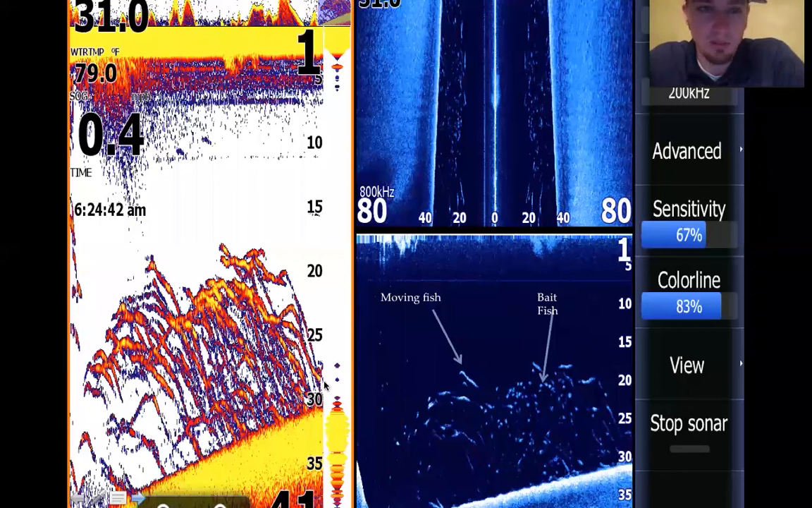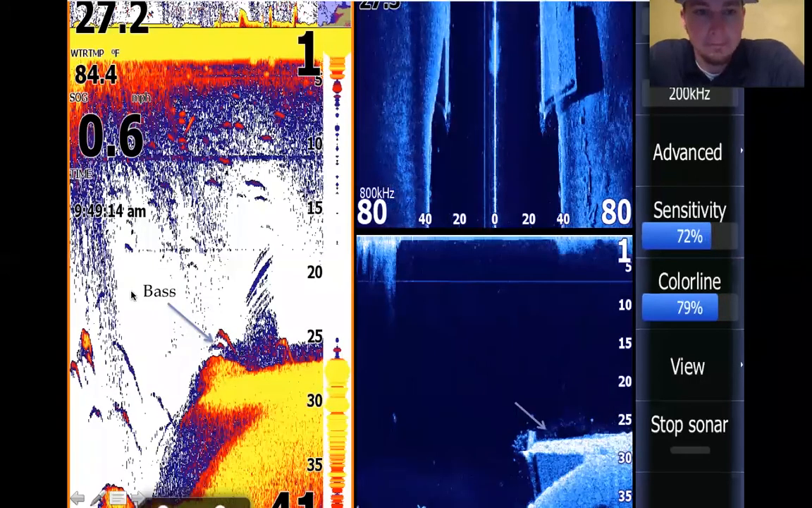This is a school of stripers I took a screenshot of, and then palette number 1, and I'm running palette number 9 here, just messing around. But you can see the longer streaks on side scan are your fish.